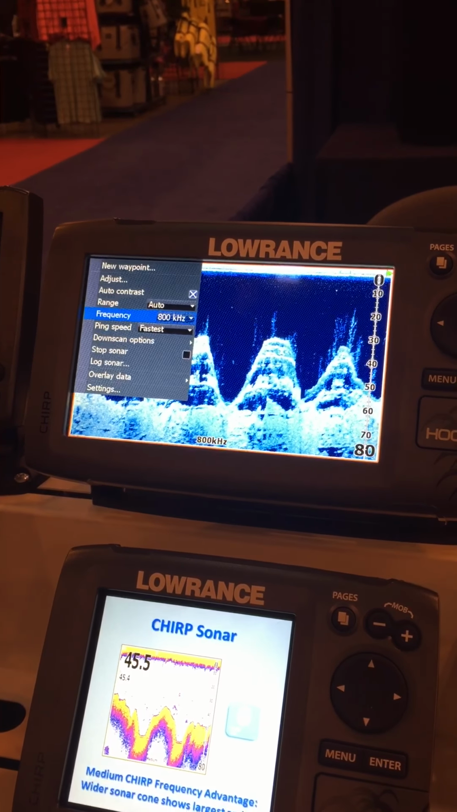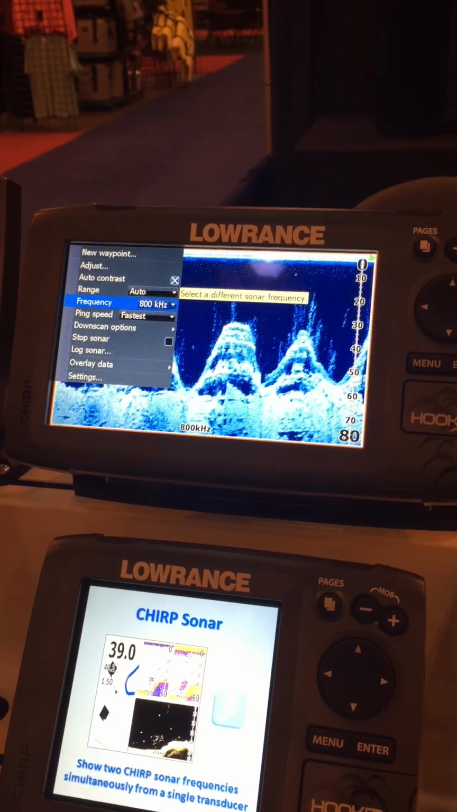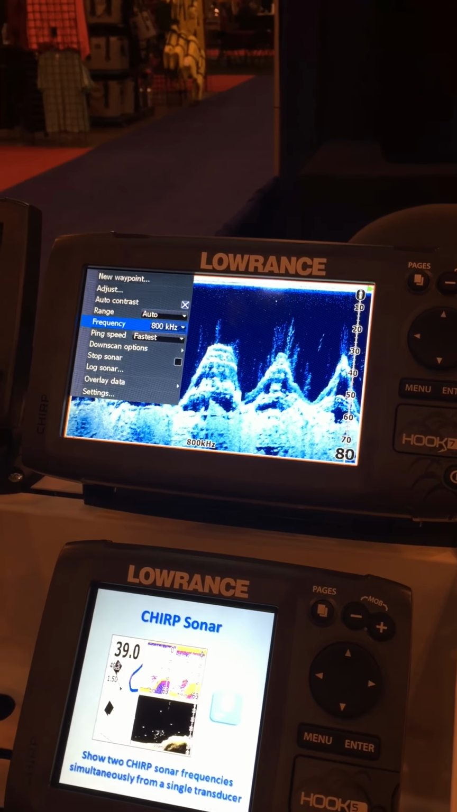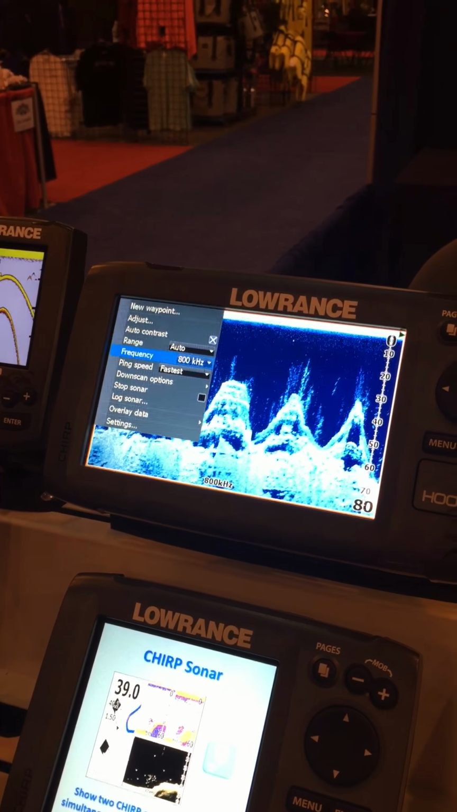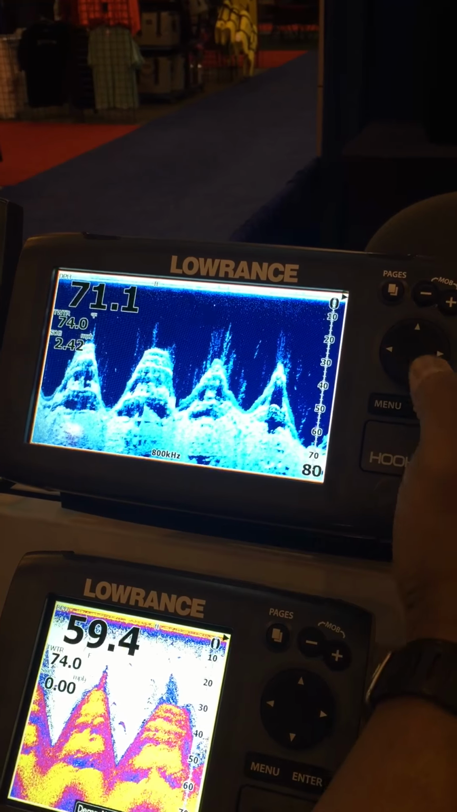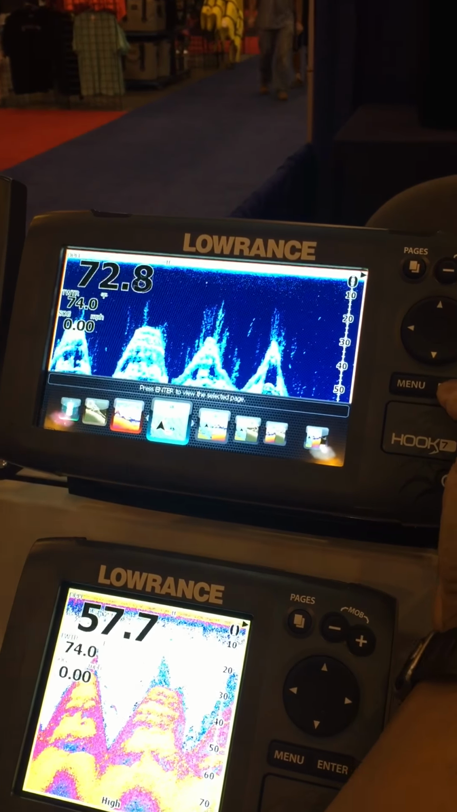So most of the time 800 is going to cover a wide range of your shallow stuff, 455 for your deeper stuff, but there's occasions where 455 works great in shallow water. And don't mess with your ping speed, because remember, we just set that up with our shallow water setting. Okay, so once that's set up, you can select any of your favorite pages here.